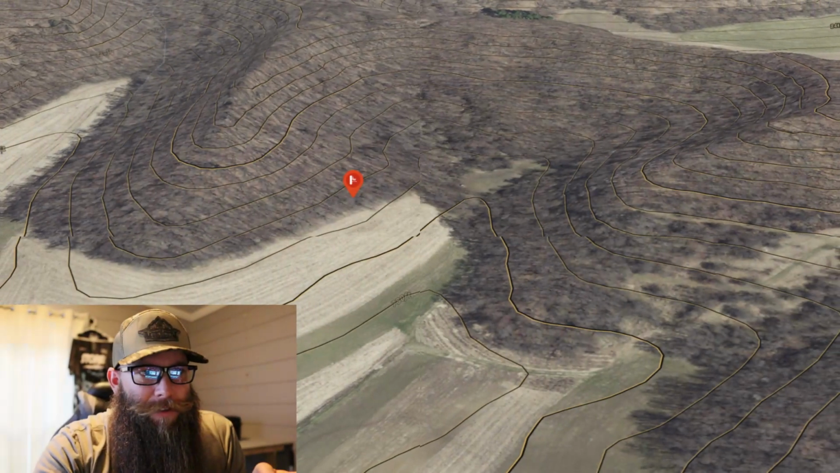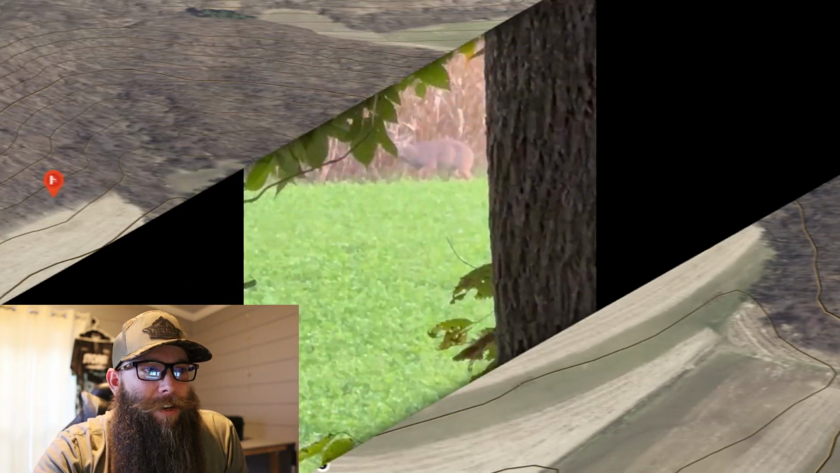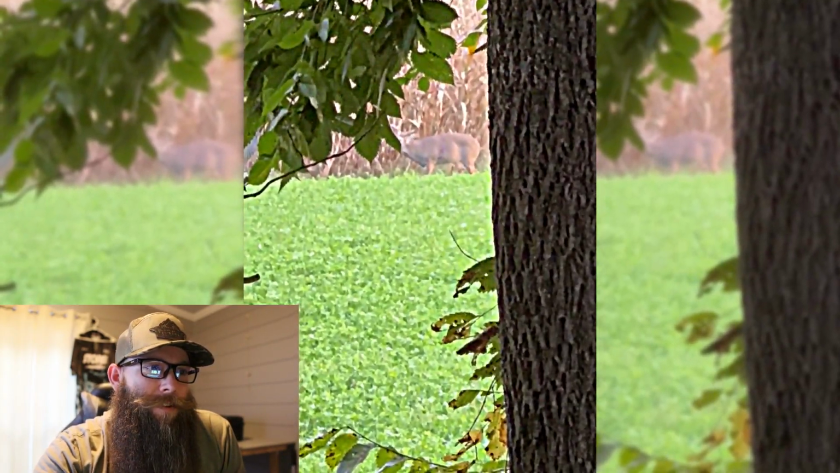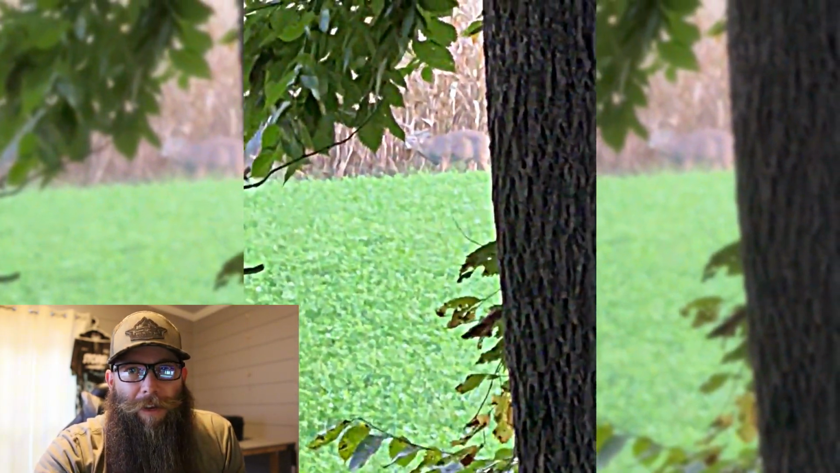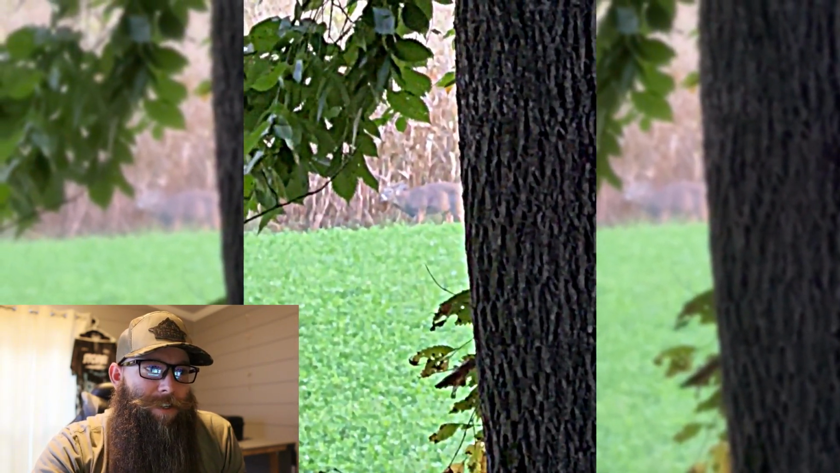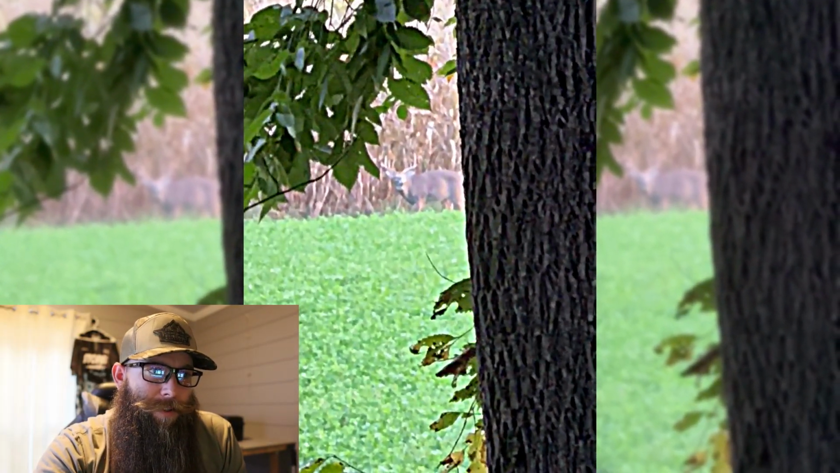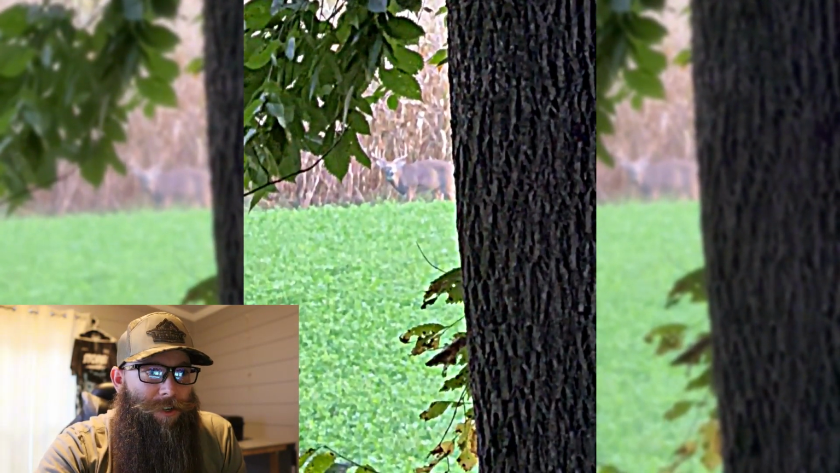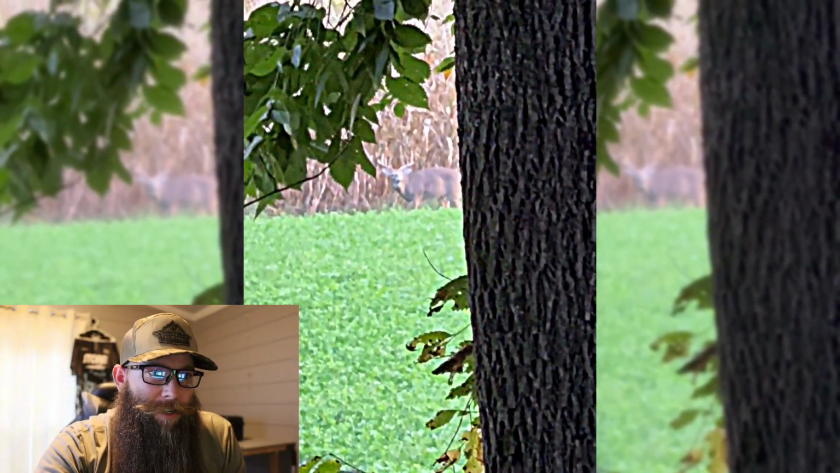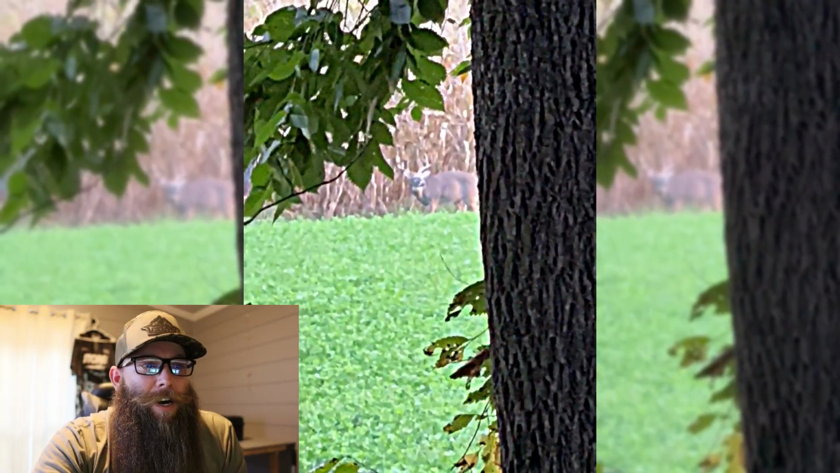And to start, this is the location of where the estimated stand location was at, and then here you'll see the buck, and this again is after the shot. So you can see he's kind of hunched up here, which is what the hunter sent me, and at this point I kind of realized that it was definitely stomach for sure, because the back being hunched up like that is a good indicator that it's most likely stomach.